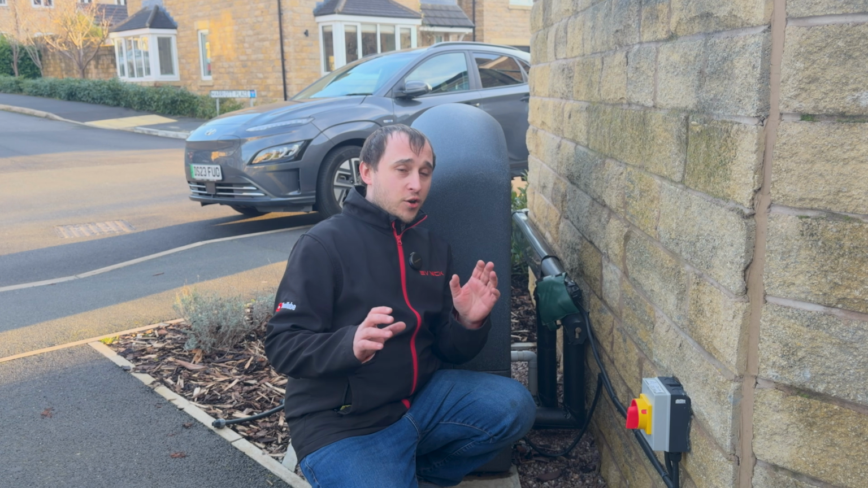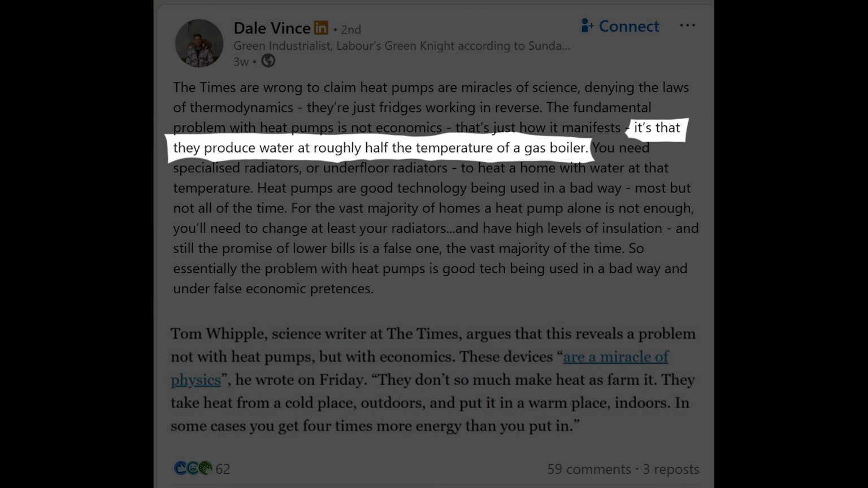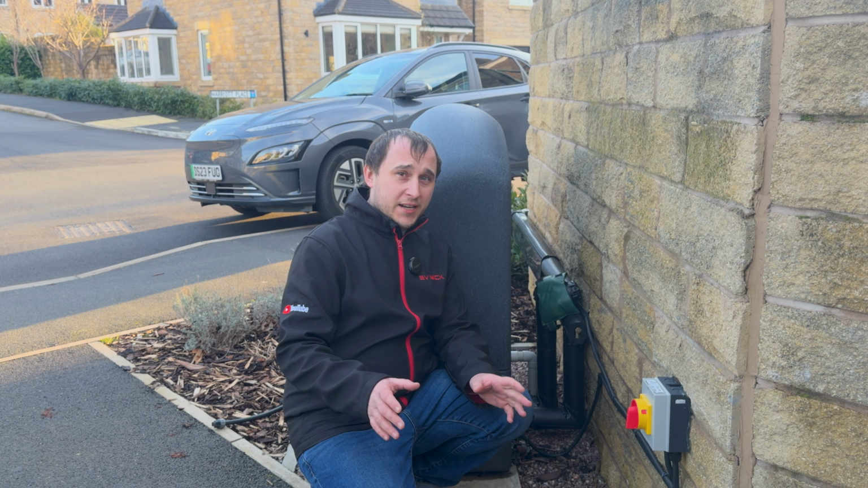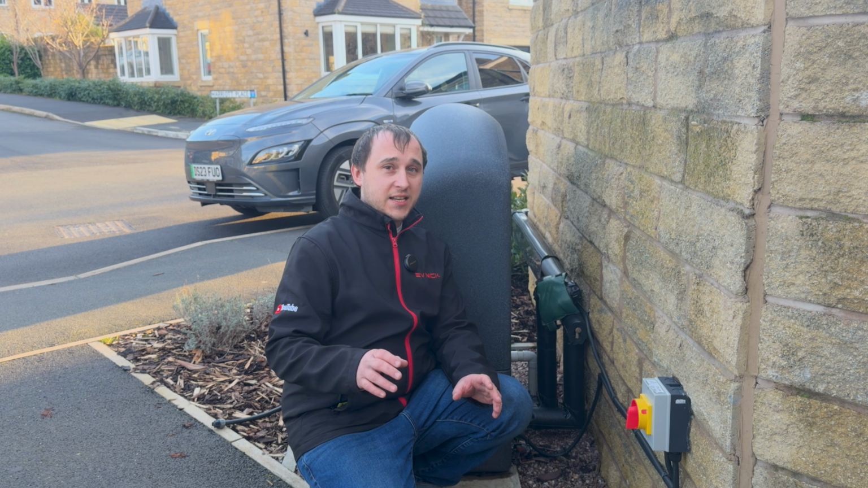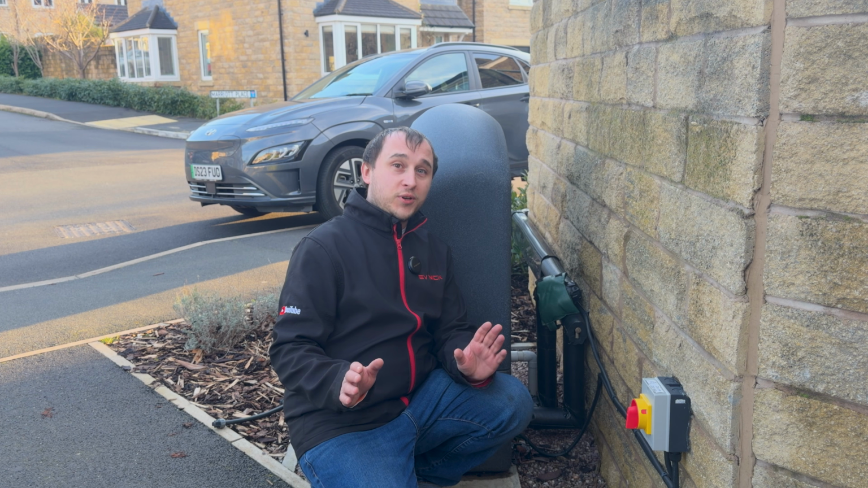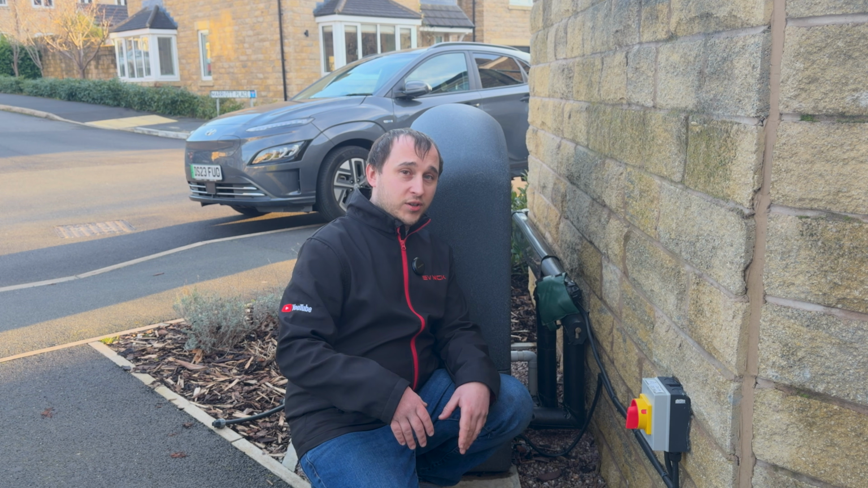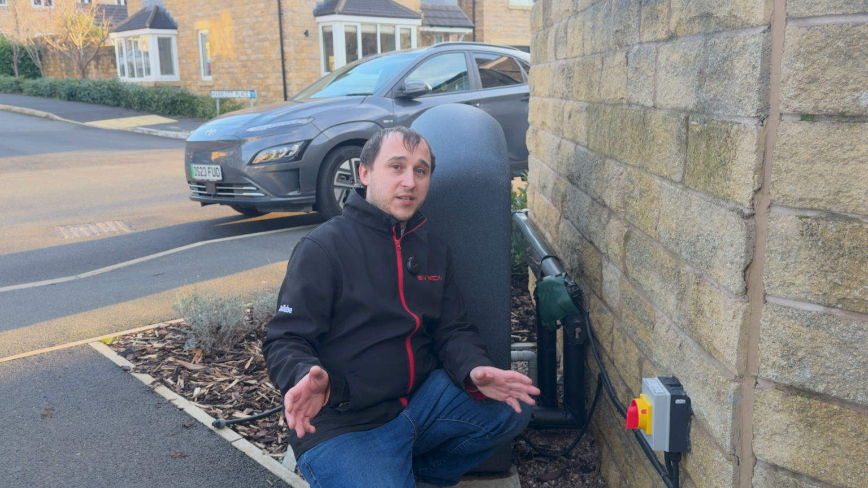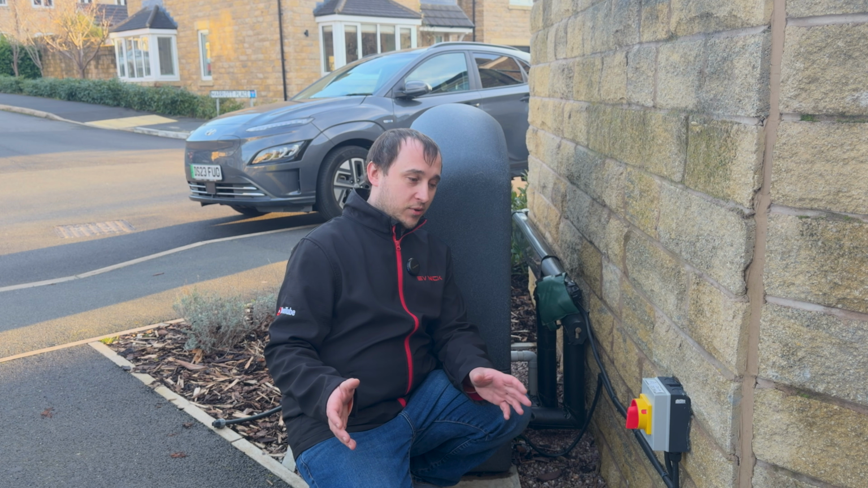Now, Dale said another myth, and we're going to break it down into two parts. He said that heat pumps work at half the temperature of a gas boiler. First of all, gas boilers typically don't tend to run any hotter than 80 Celsius. That tends to be the absolute maximum of most boilers I could find online that are sold today. Now, that is not saying that there are some old installed boilers in some people's homes that will run hotter, but typically boilers don't tend to go hotter than 80 Celsius in a typical home.